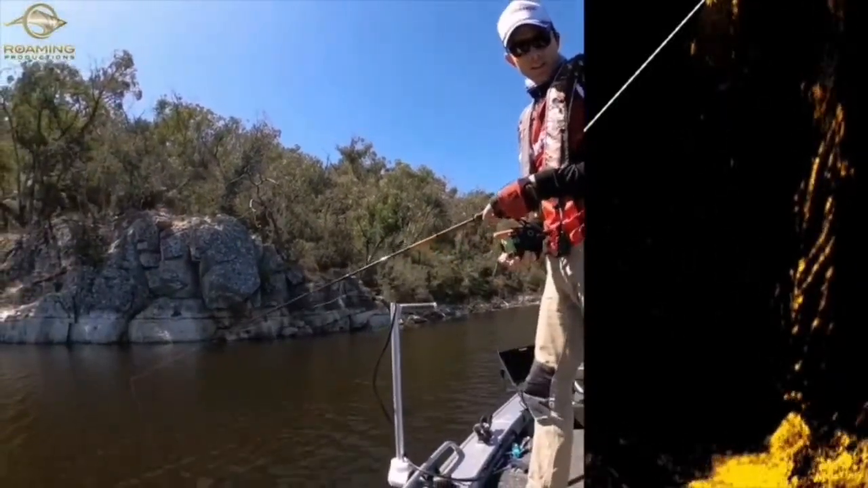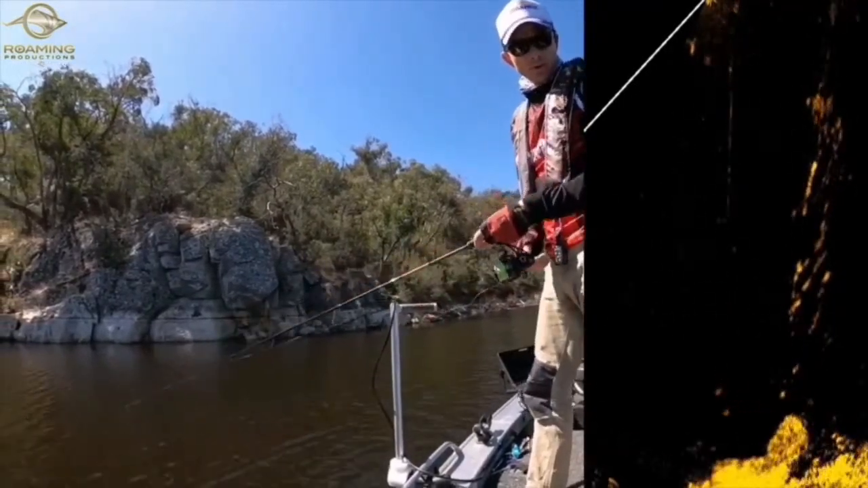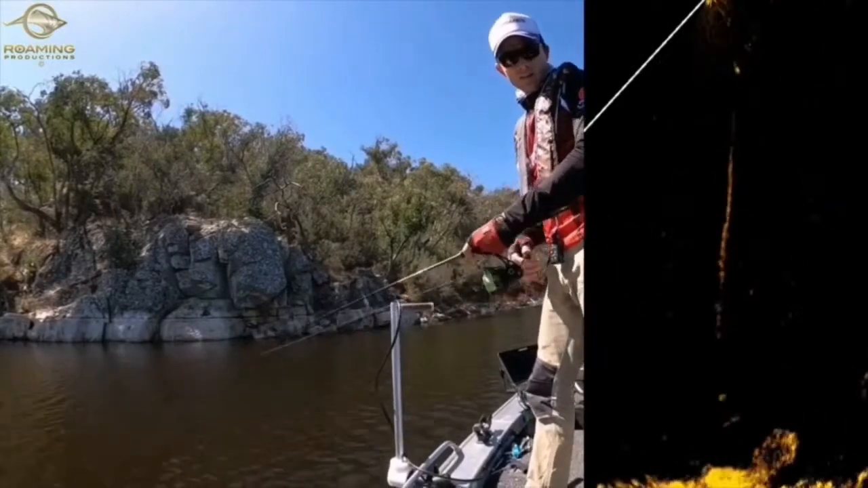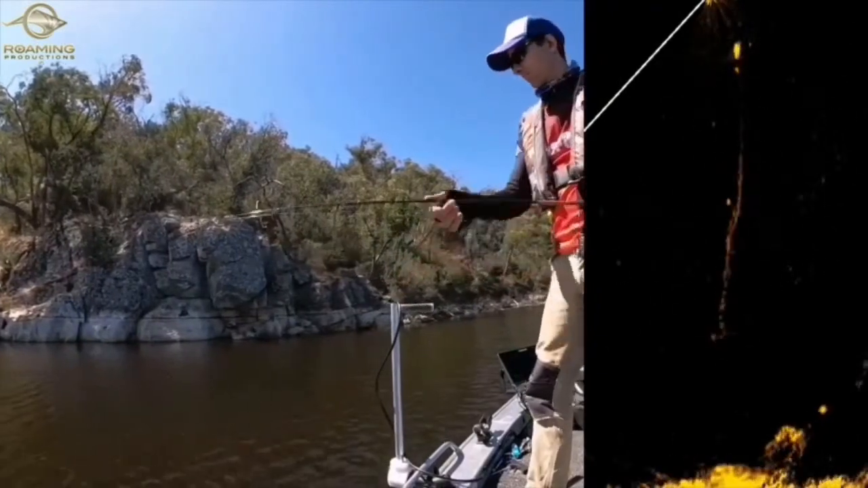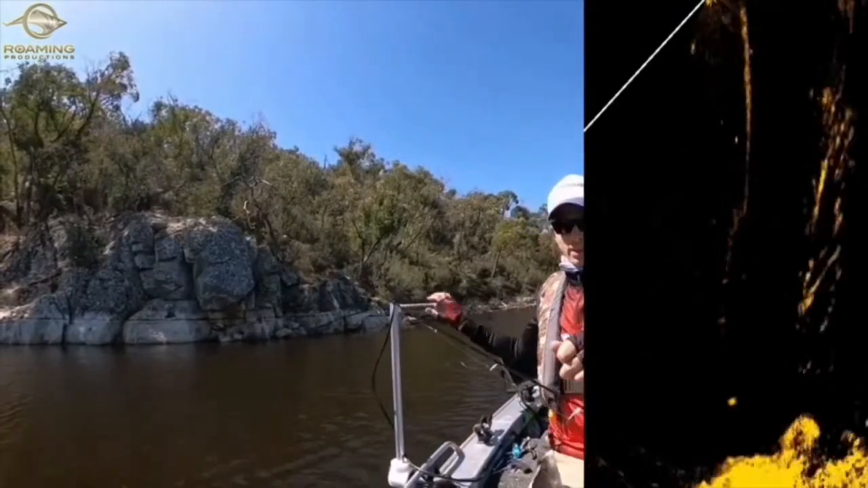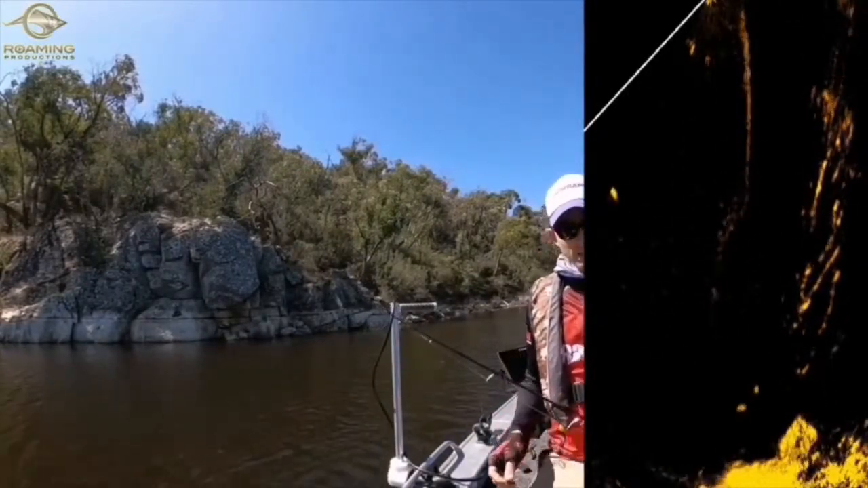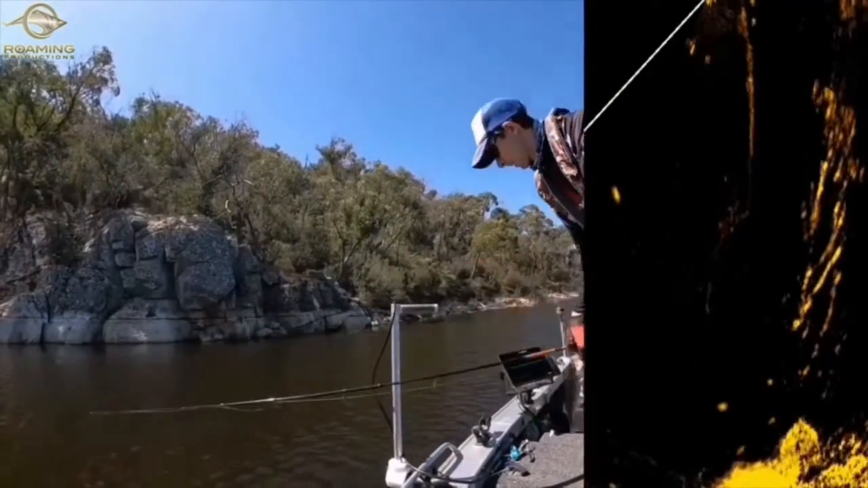Okay, my lure's just heading down. There are redfin perch down here as well, but there are plenty of golden perch. Let's see if we can get those golden perch to play the game. I've got a redfin straight up. That's not what we want. We're going to try and get one of those native fish happening, and I can see one at the bottom of the screen here. There's a little rock at the base of this tree. So I'll just drop that down.